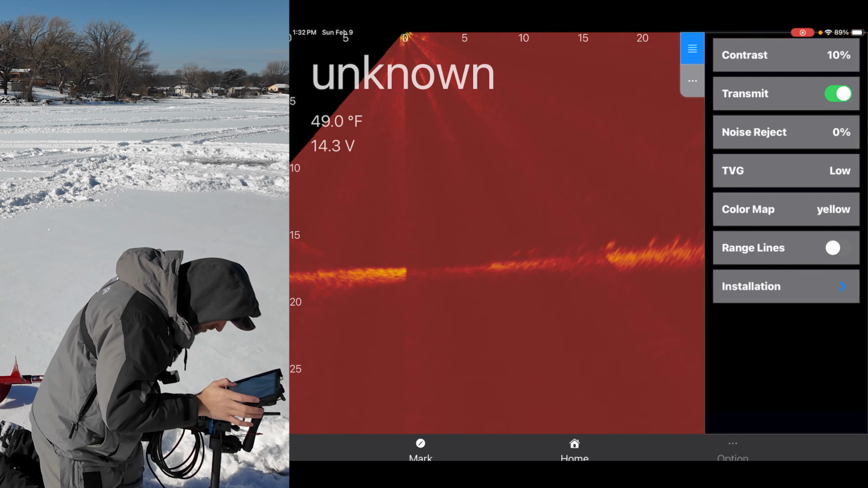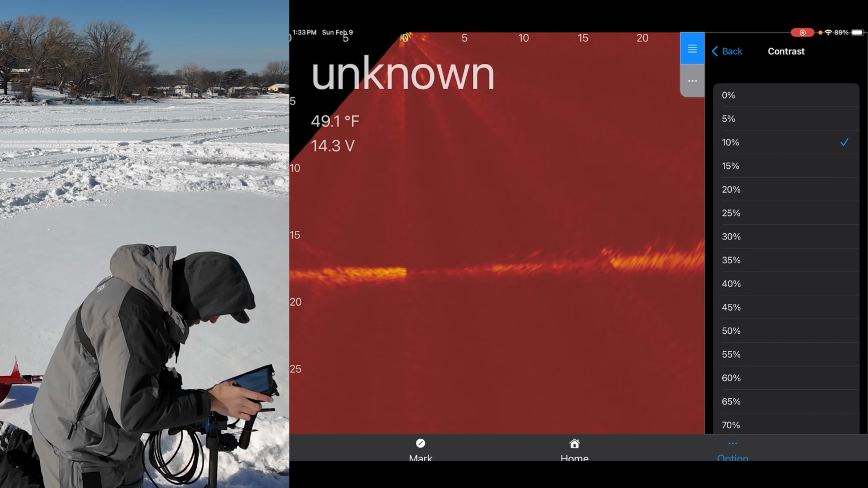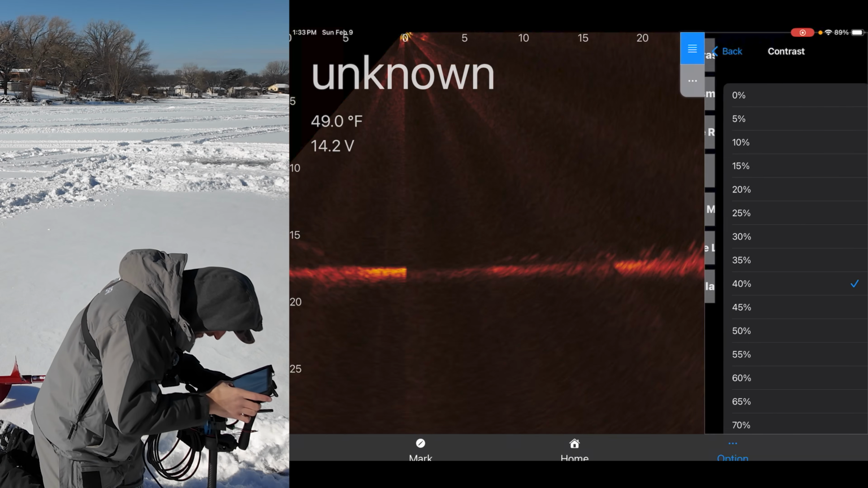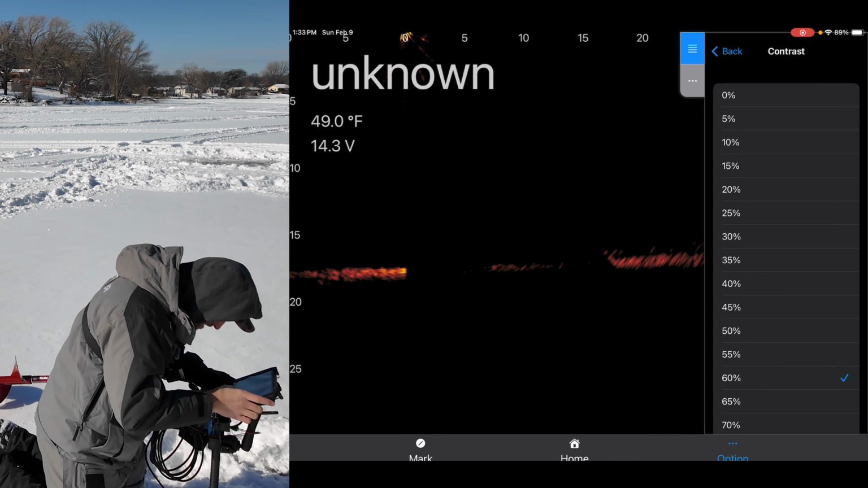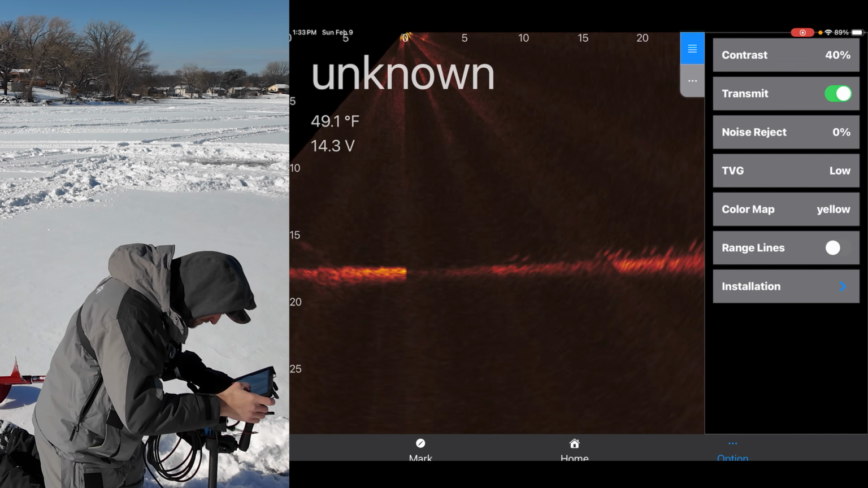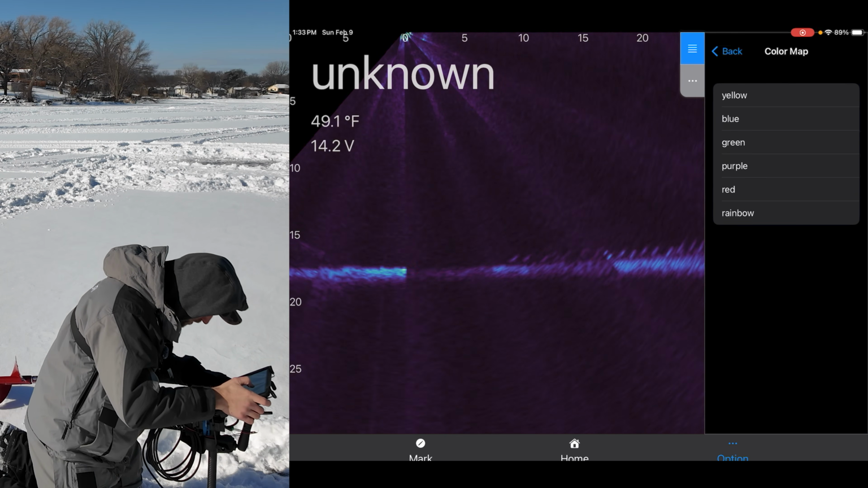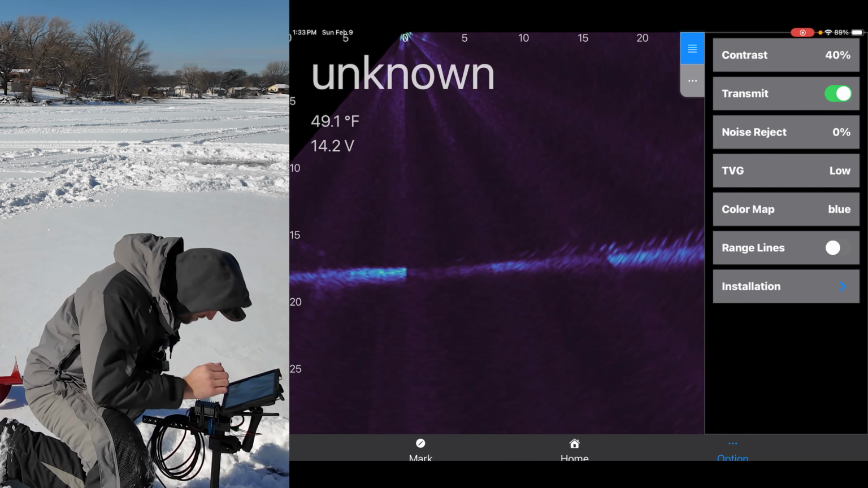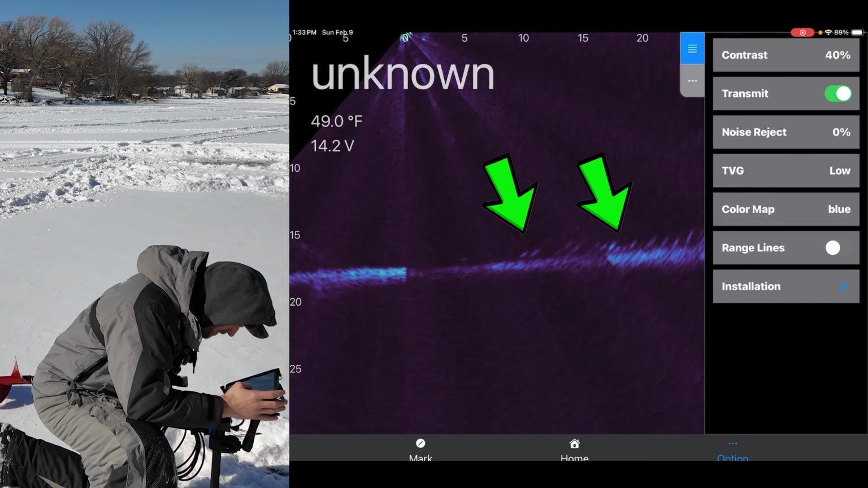And in fact, you can change a few different things here. So we could change contrast. We could change that up to 40. Let's go 60, probably a little too high. Let's go 50, 40. Color, what if we did blue? That's a little easier to see. We can see some fish down there.